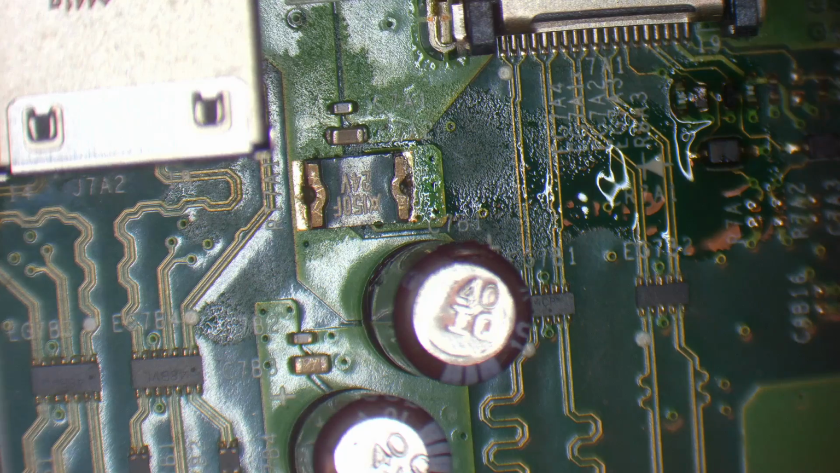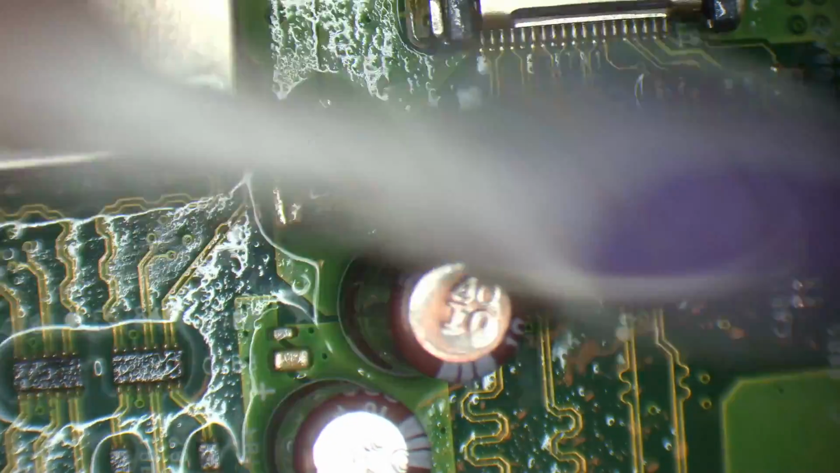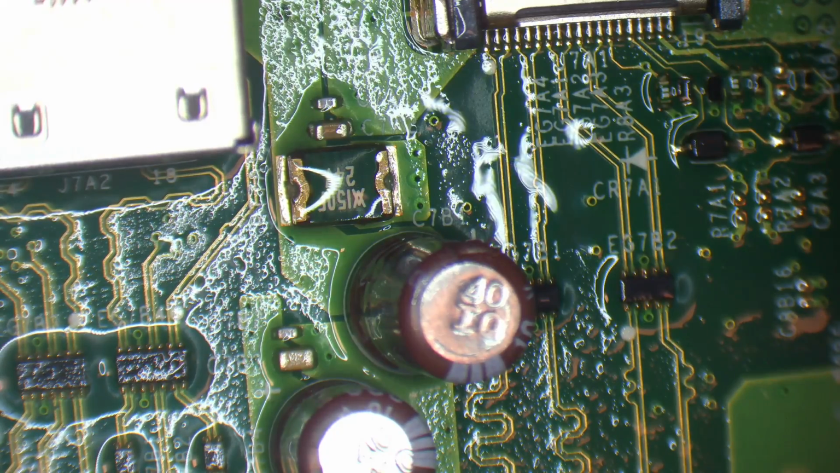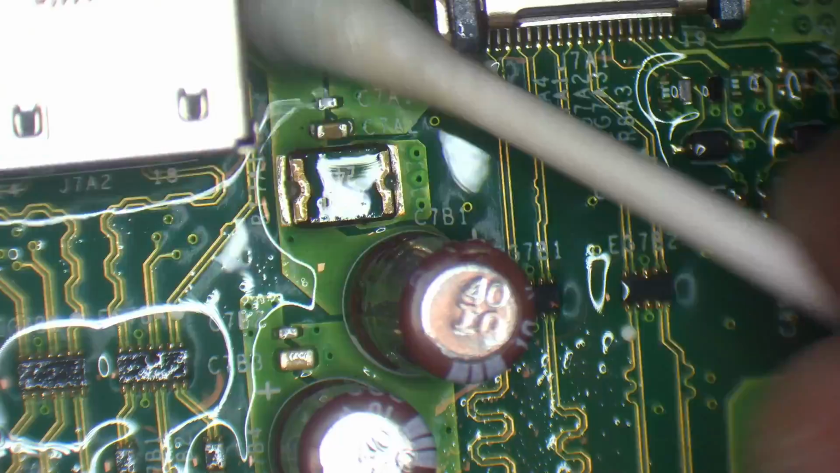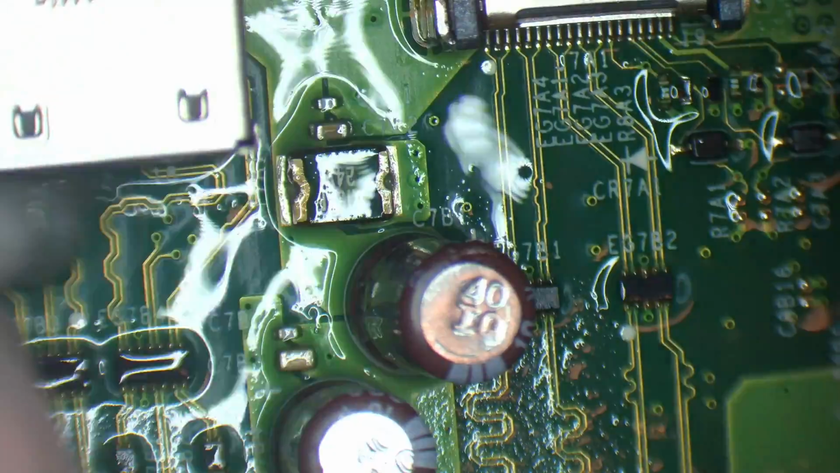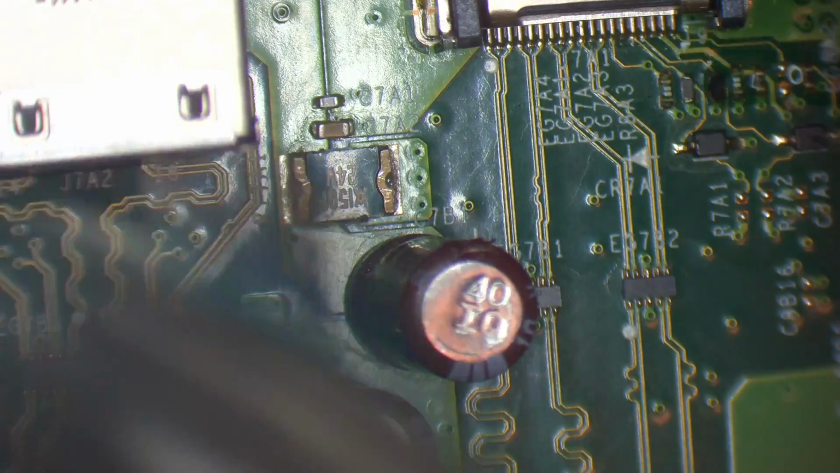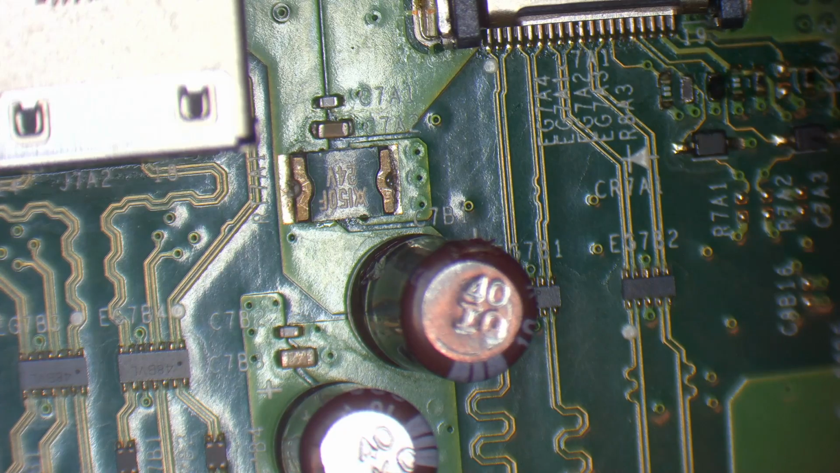So now the question is, is it going to work? Let's just clean up. A bit of isopropyl alcohol just to clean up that flux, and then I'm just going to scrub it with a toothbrush. And actually it's a bit difficult to get to it with a toothbrush, so I'll do it with a cotton swab. Bit of rapid dry technology, that is patented. No, I'm joking. Just use a bit of heat just to dry up that isopropyl alcohol there.